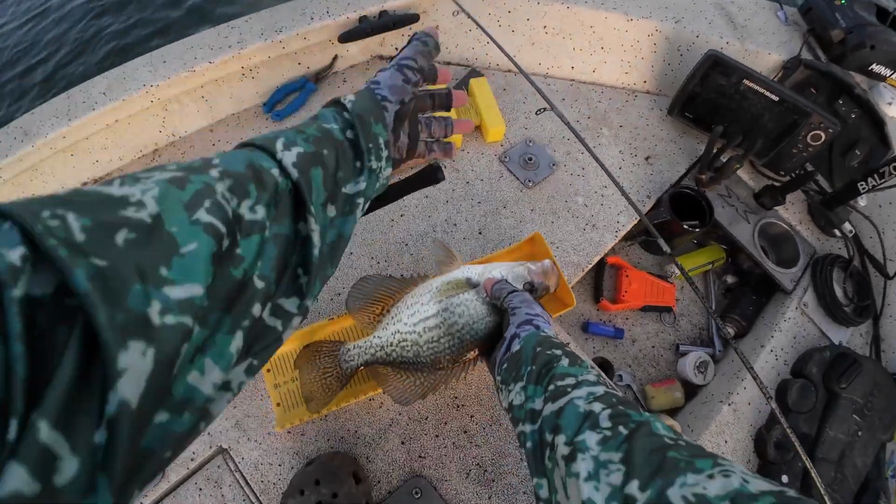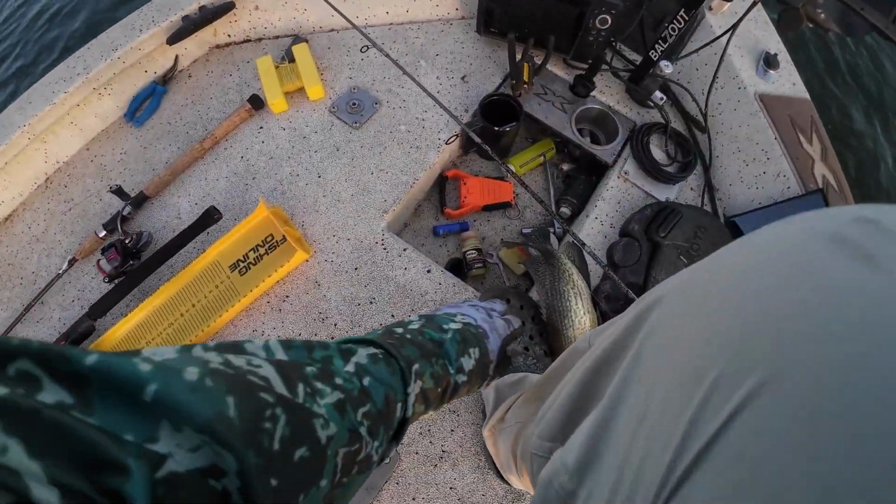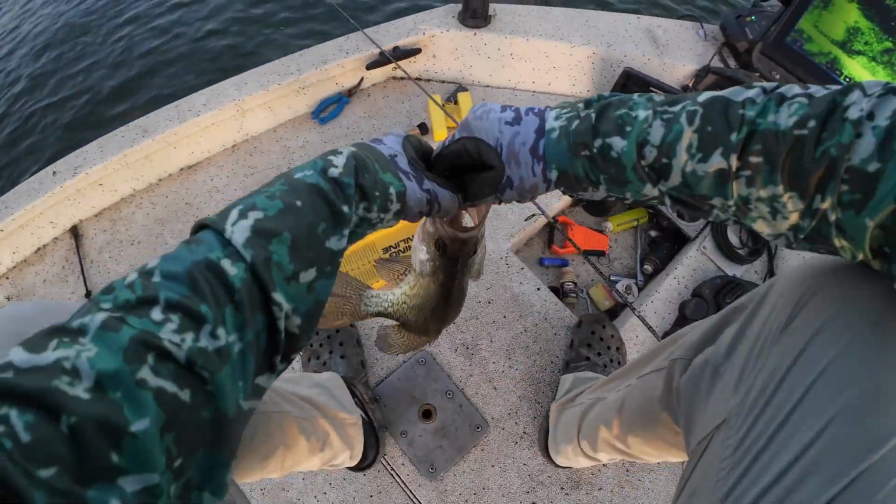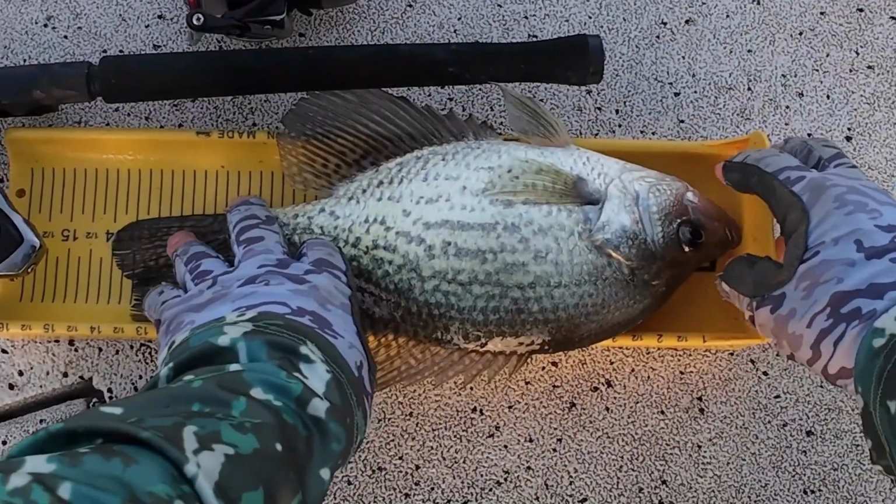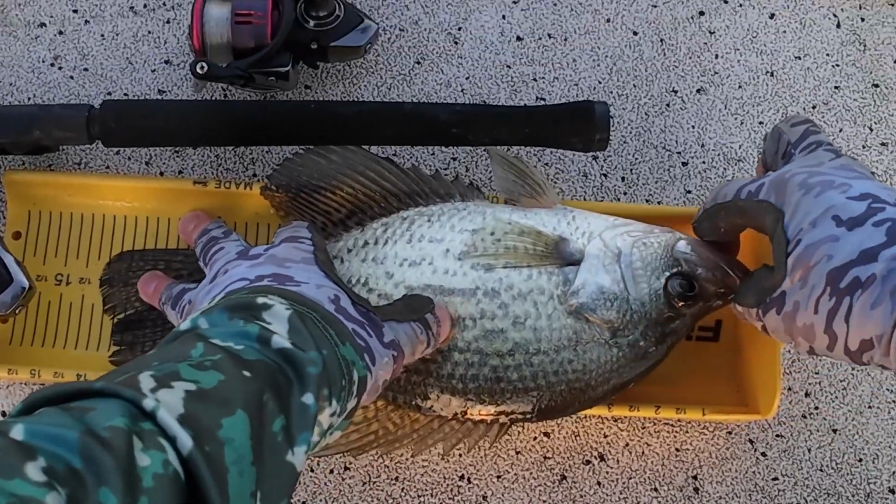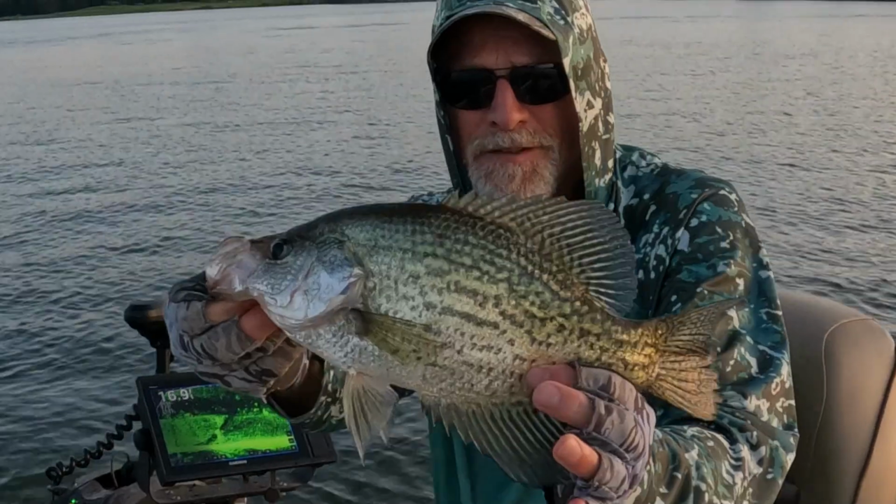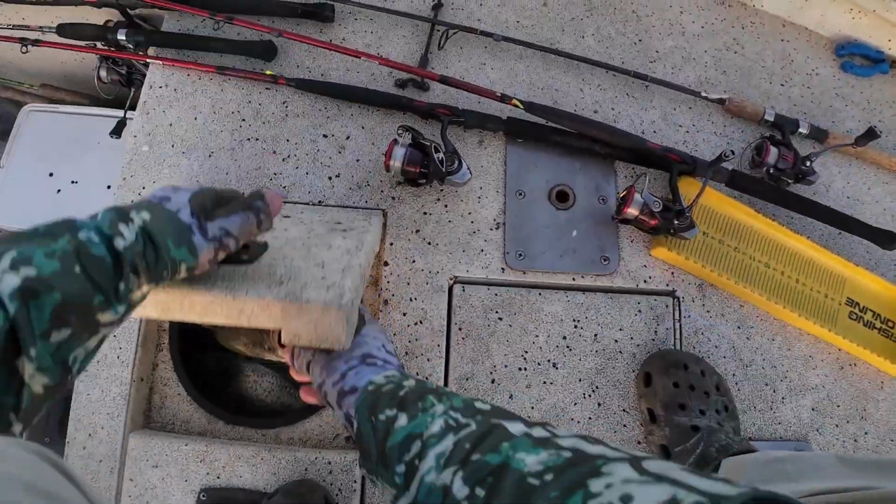Get him. This sucker bounced up and almost hit me right in the head. It's 14 inches. Black crappie. 14. Going in the boat.